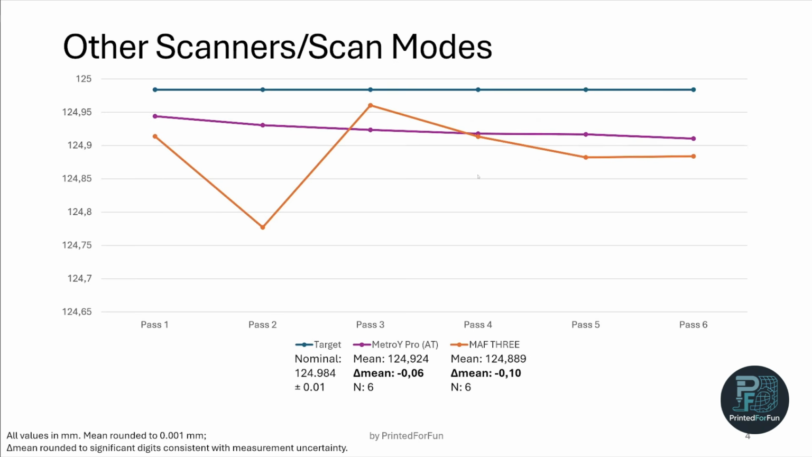Looking at the auto turntable mode in comparison, in orange we have the MAF THREE with a delta mean of minus 0.1 millimeter. And then we have the auto turntable mode of the MetroY Pro with a delta mean of 0.06 millimeter, so better than the MAF THREE. This could be because the MAF THREE has foam board calibration blades, and I guess the glass calibration blades of the MetroY Pro simply provide better calibration results. But we will look at the MAF THREE in a separate video.